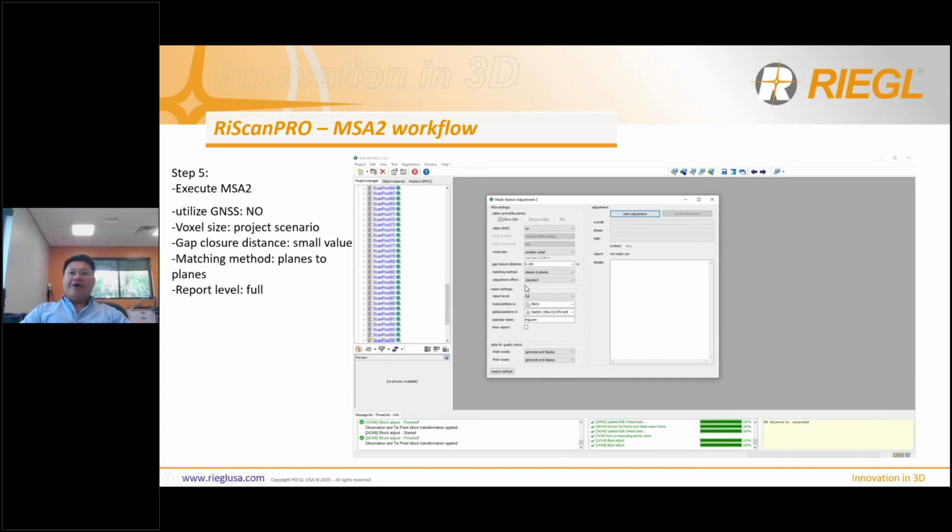Okay, and then adjustment effort. Standard is highly recommended. Now there are high, rigorous, and extreme, right? It does the same thing. What it does is multiple iterations of the adjustments. All this is just going to take a much longer time. I highly recommend just putting it on standard. If it doesn't work well, run it another time, because it doesn't start over.